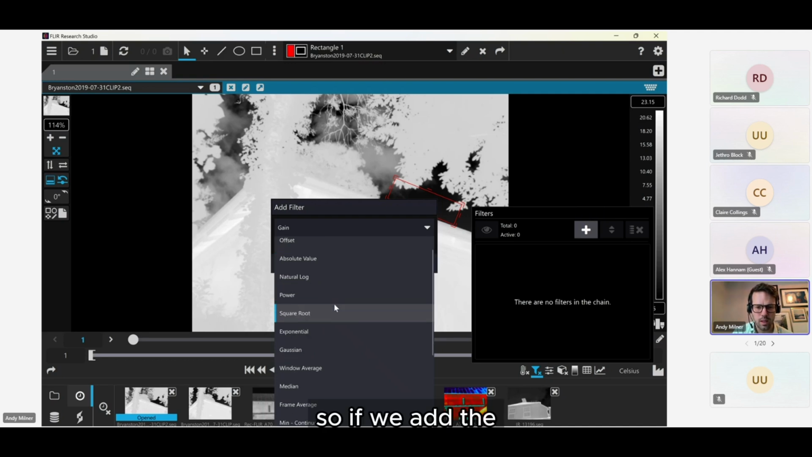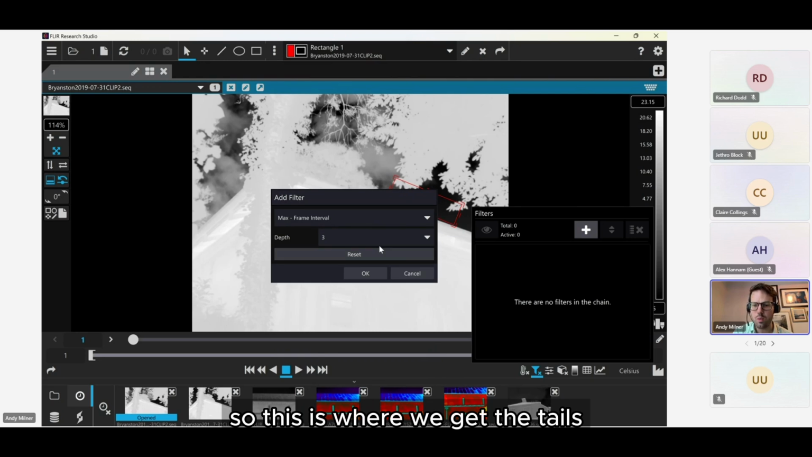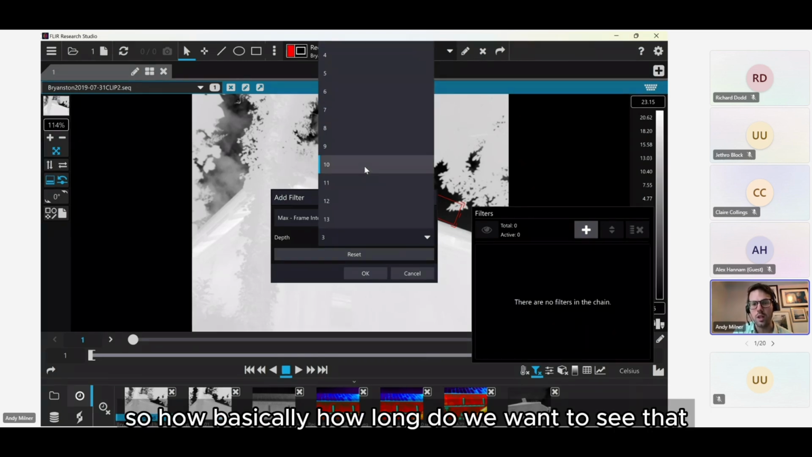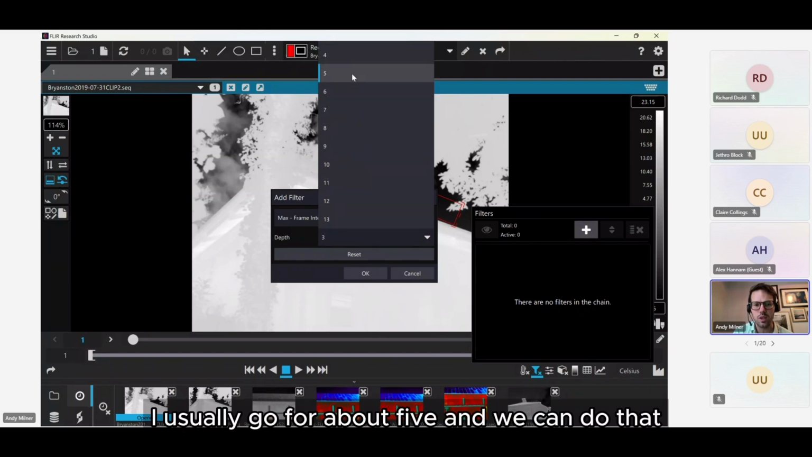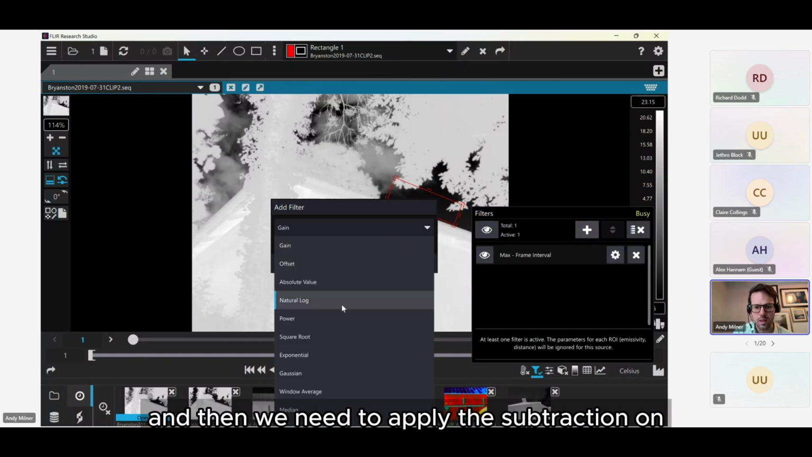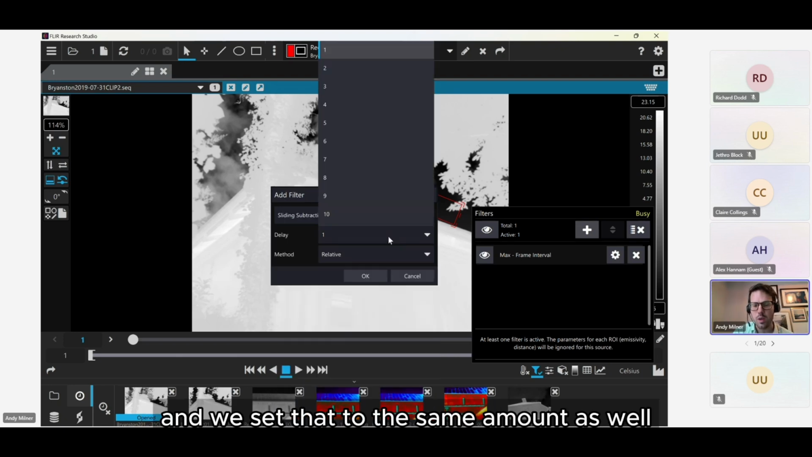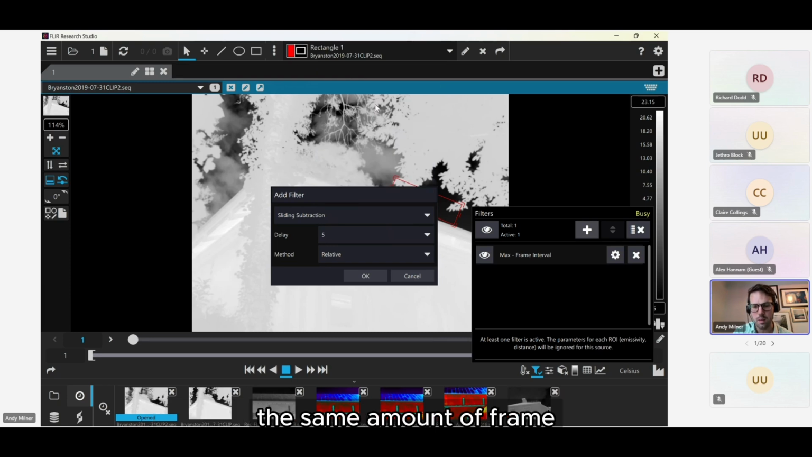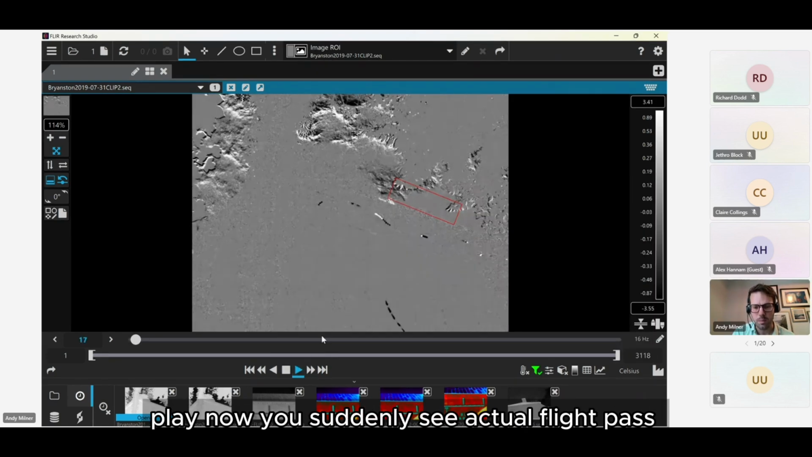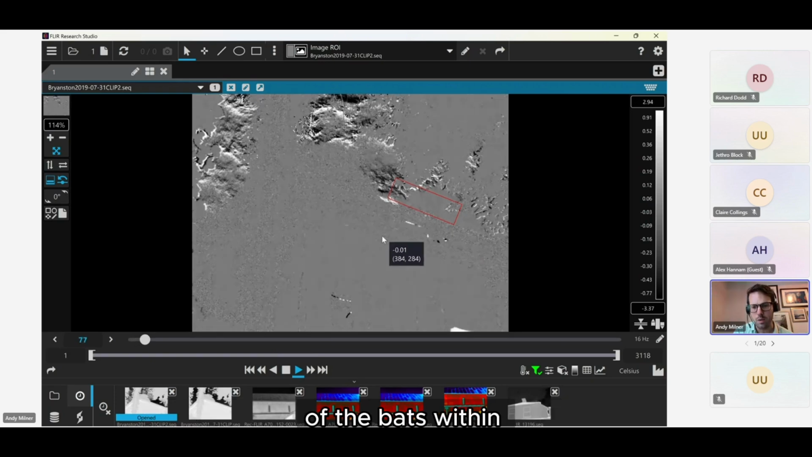So if we add the max frame interval, this is where we get the tails, and this will tell us how many frames we want to see. So how long do we want to see that? It doesn't really matter. I usually go for about 5, and we can do that. And then we need to apply the subtraction one, that's the sliding subtraction, and we set that to the same amount of frames as well, so it doesn't override it. And when we play now, you suddenly see actual flight paths of the bats within.